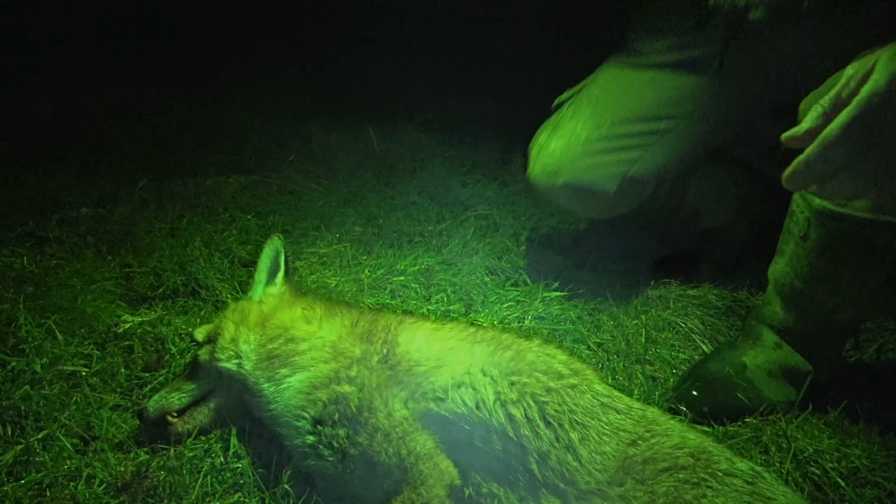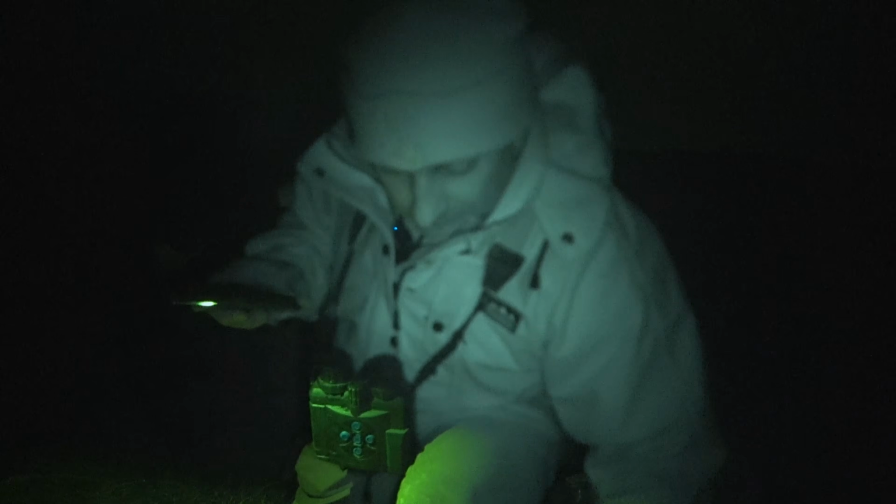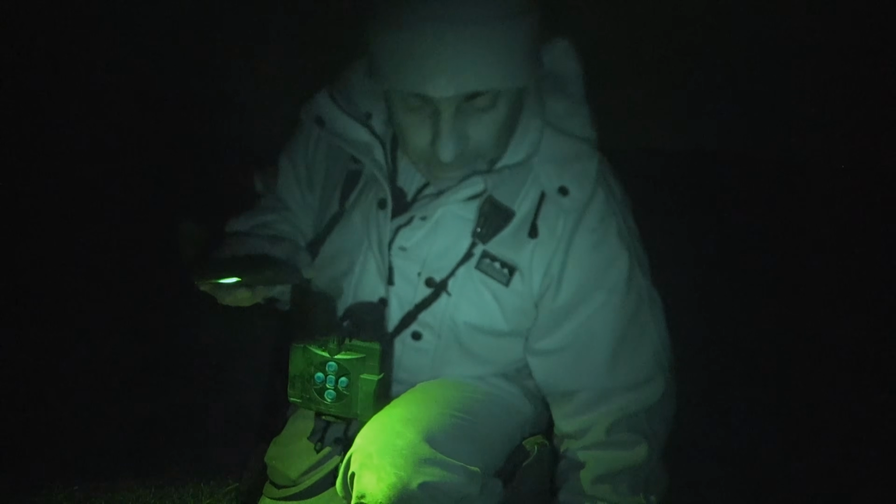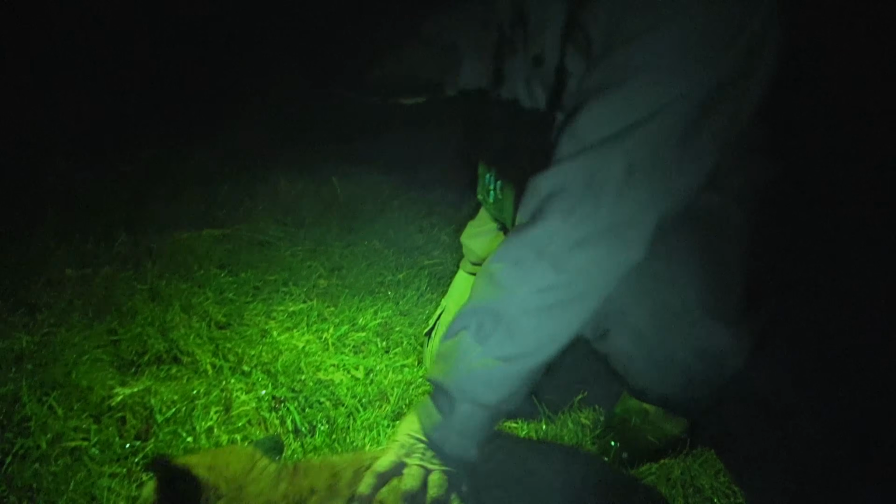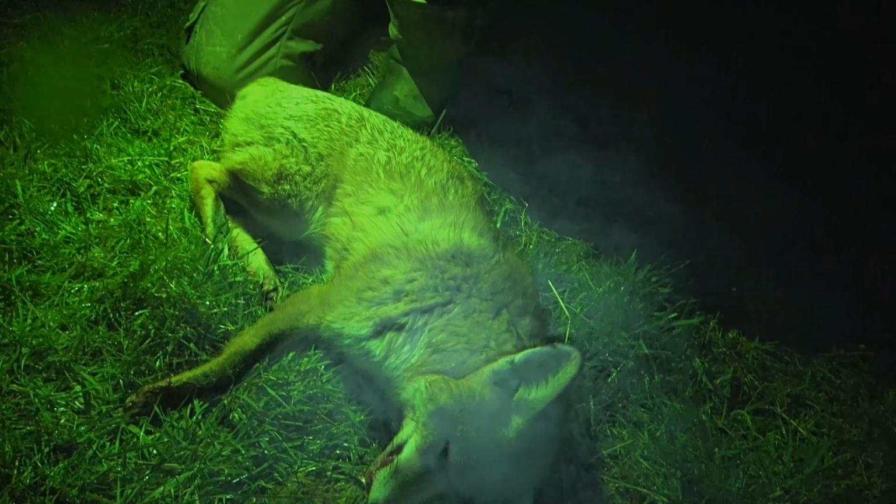Well, that's a good fox. That is a big one. Decent size. Thought they were stuffing nuts on him. That's a big dog fox, that one. And the vixen dropped on the spot.